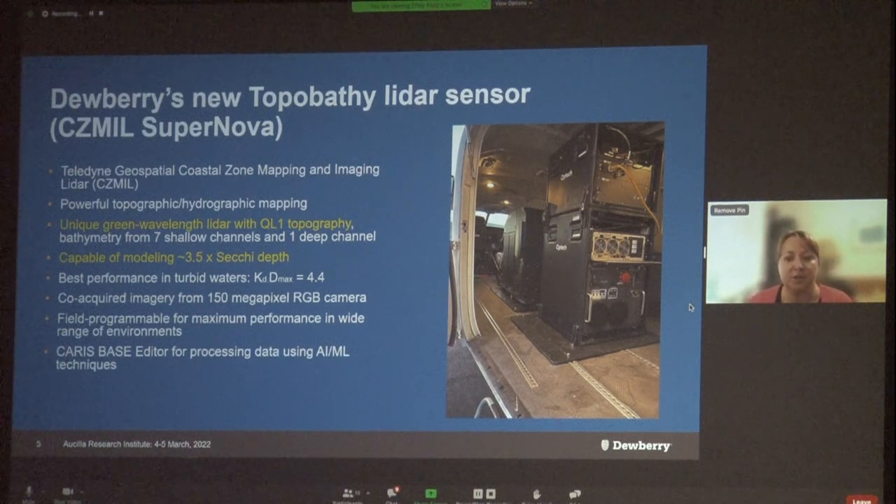This system was also built with shallow and deep channels so that it can acquire data deeper than standard Bathy LiDAR systems, but it also is programmable, so it can be optimized in shallow water environments and allow for better collection in more turbid environments. This system can penetrate the water column down to about 3.5 Secchi depths, where other systems really only go to about 2 Secchi depths.